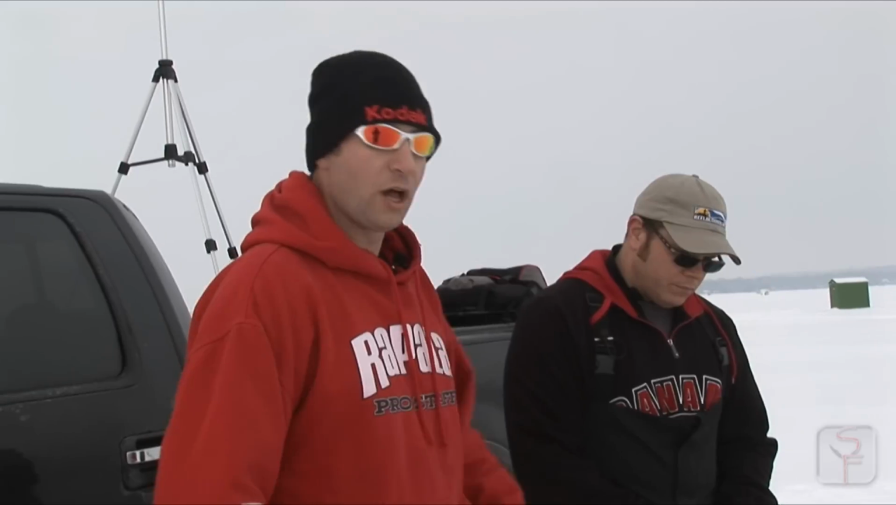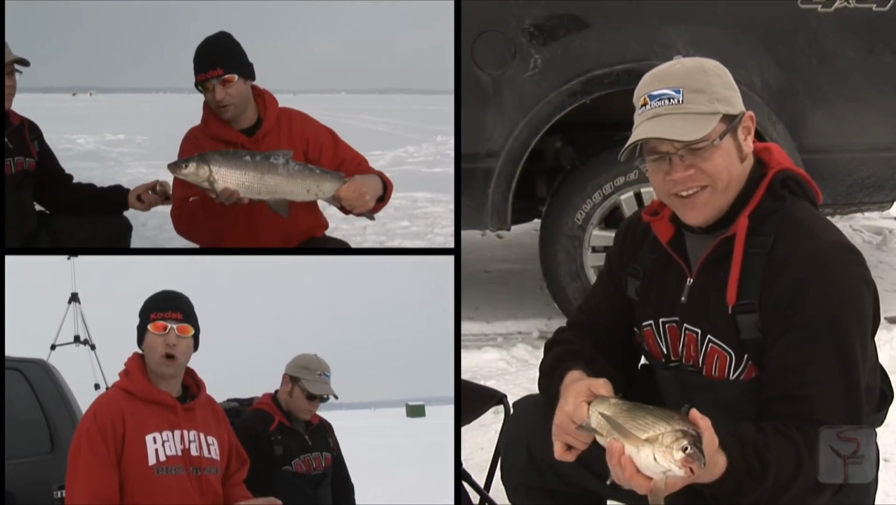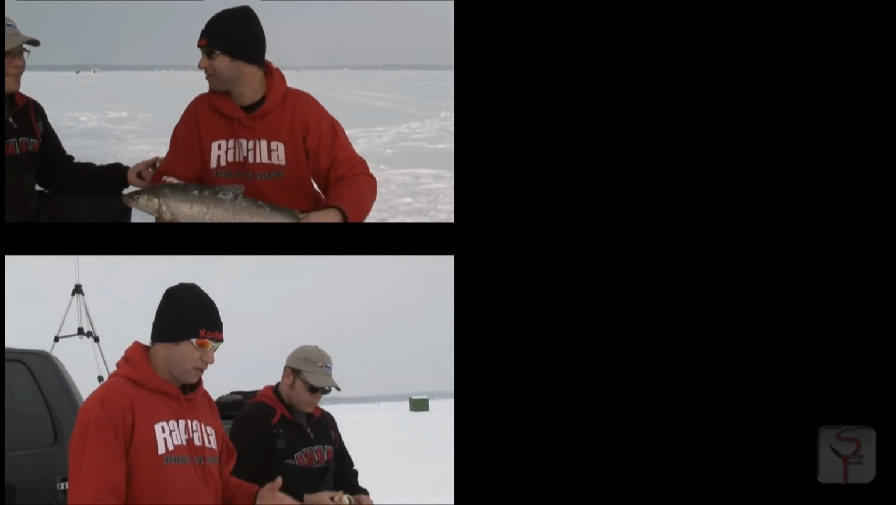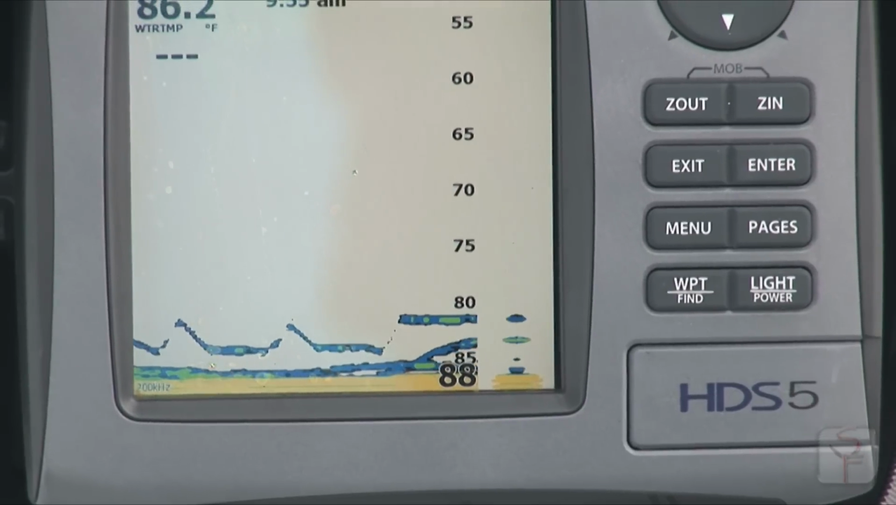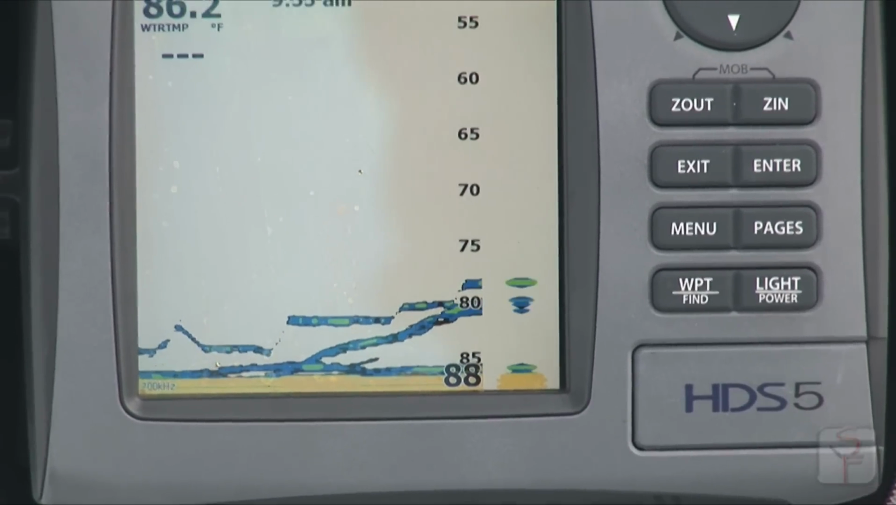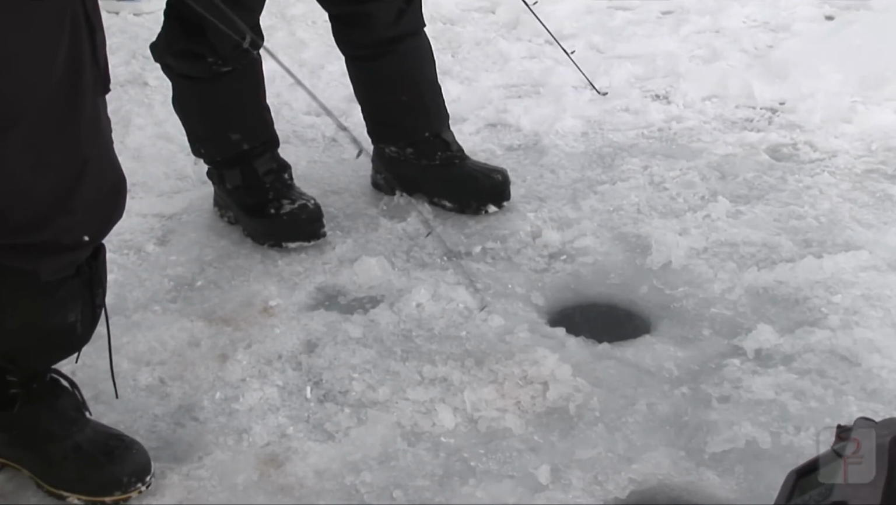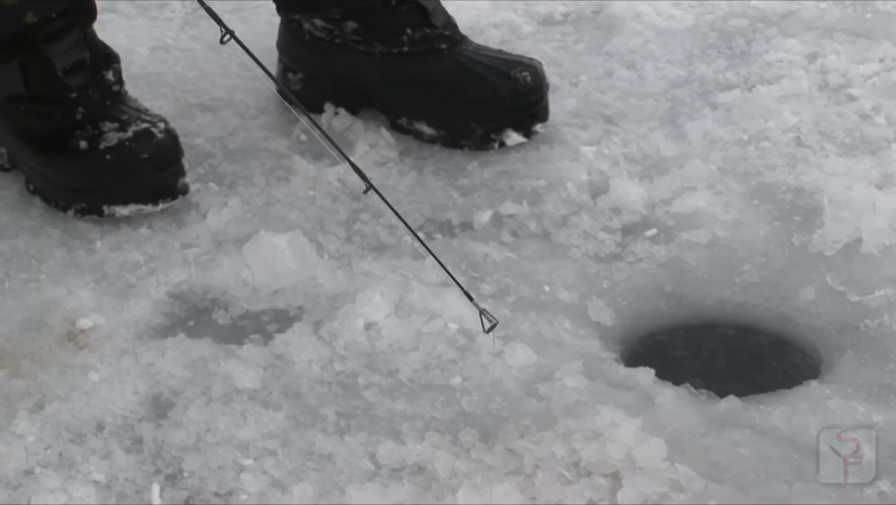Utilizing good electronics out here is definitely a key to being able to consistently hook and catch fish. Because you can come out here and you don't have to use a sonar, but having a sonar will be... Aaron, you got a fish on your jig. You do? Oh, you're right. Look at that. He's gonna hit it. Just like I was just talking about. Having a sonar... oh, denied, he refused it.